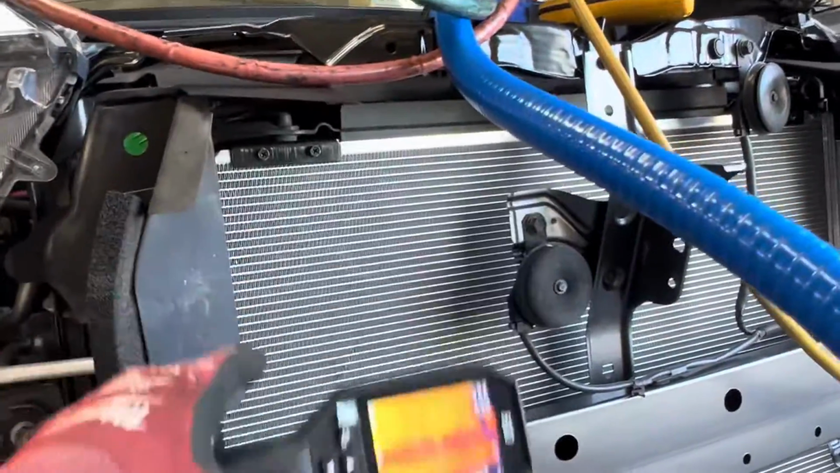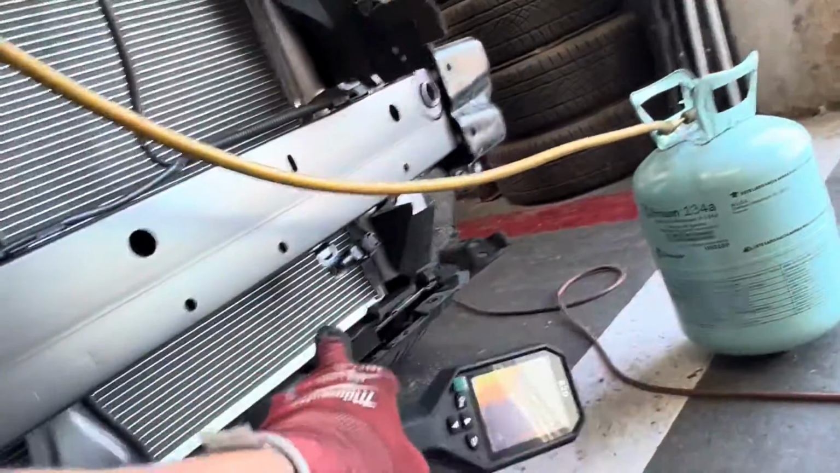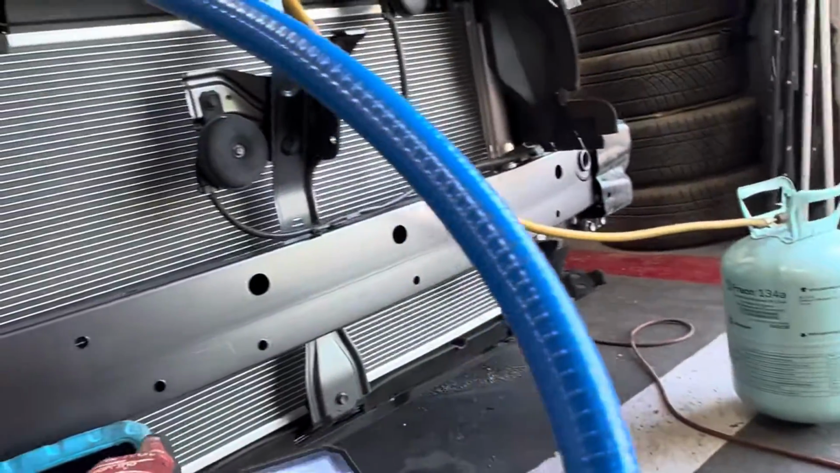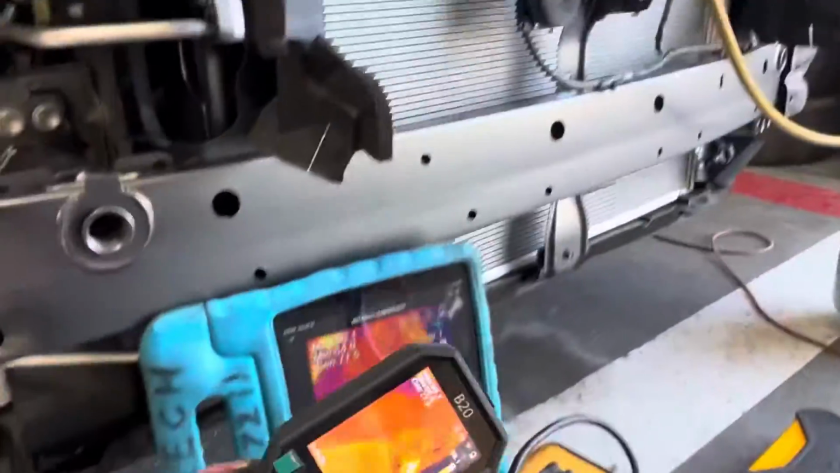Up here it's all hot, and it's hot gas. But once it comes out of the bottom, it starts subcooling the liquid, and you get that darker shadow coming out the bottom, and the temperature drops really fast from that corner to that corner because it's subcooling the liquid.